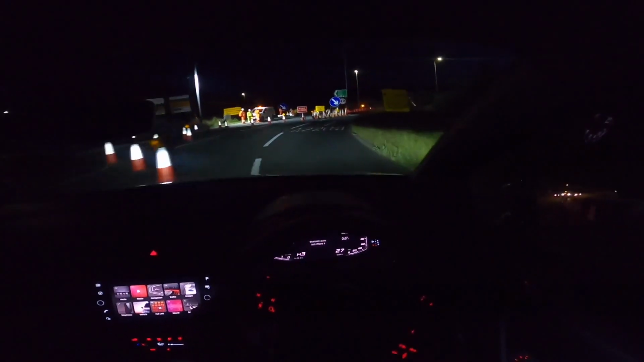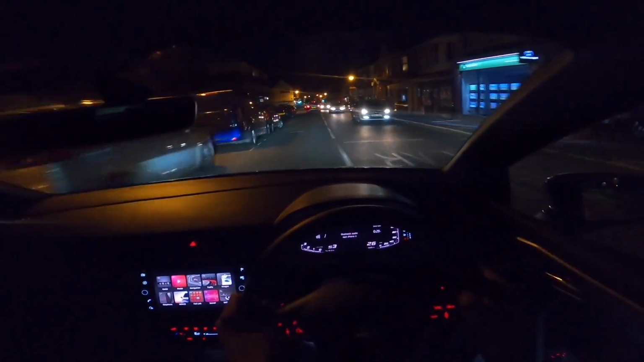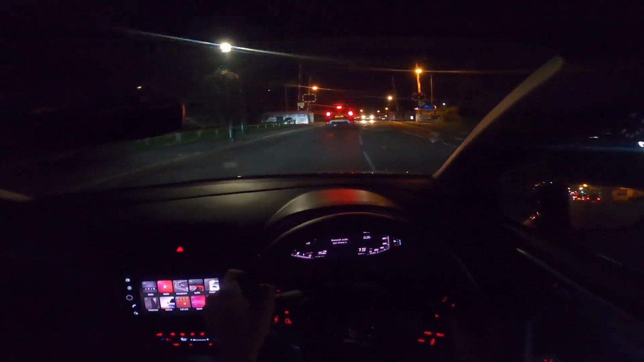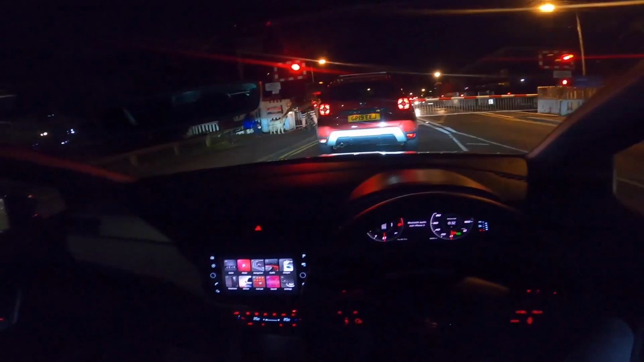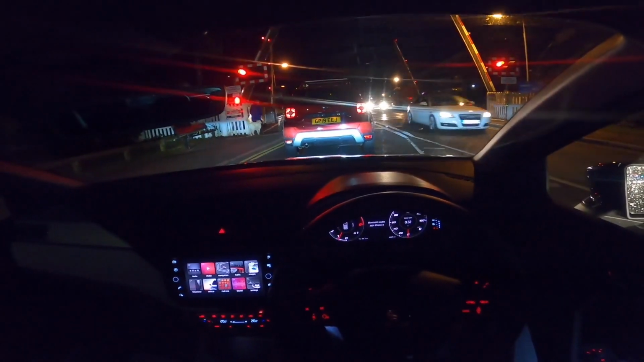Oh god, roadworks. I mean, it did just say that. I am an idiot. But yeah, in automatic, just cruising through town. It's just nice, easy, relaxing. Oh, classic. Of course we get caught by the blimmin' lights. Still has that new car smell. It's the best smell. What the hell? It was a freight train. Alright, hill start assist, and away we go.